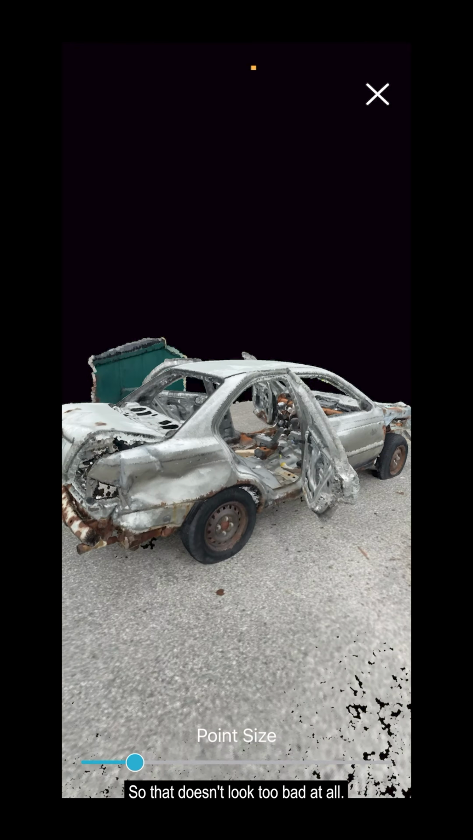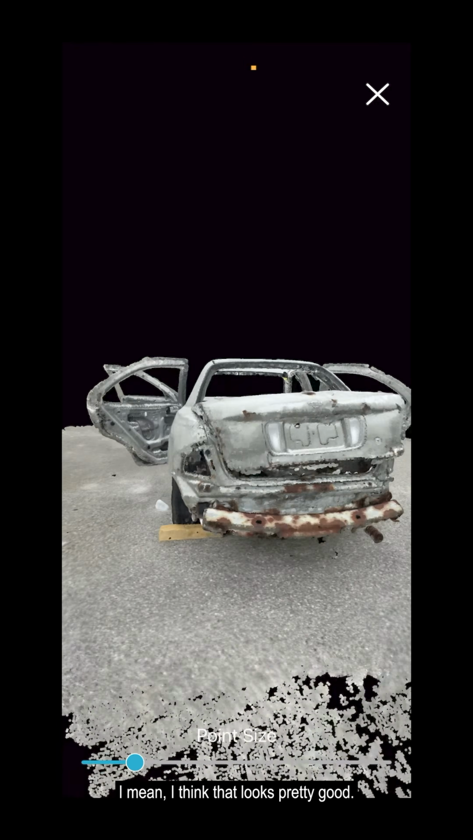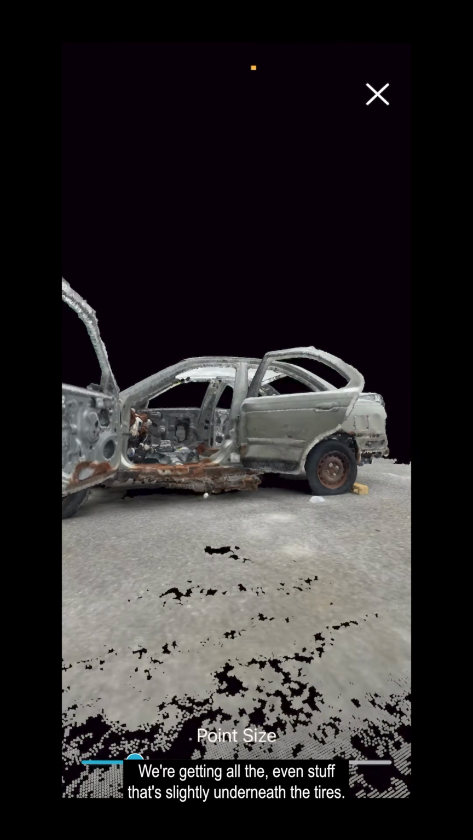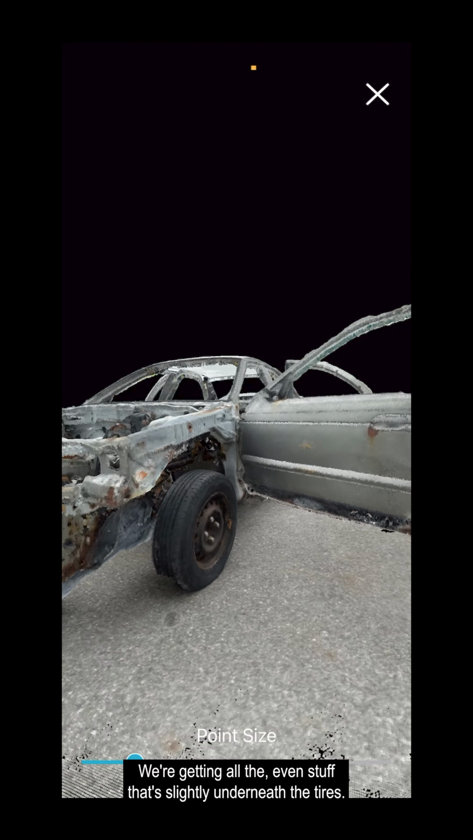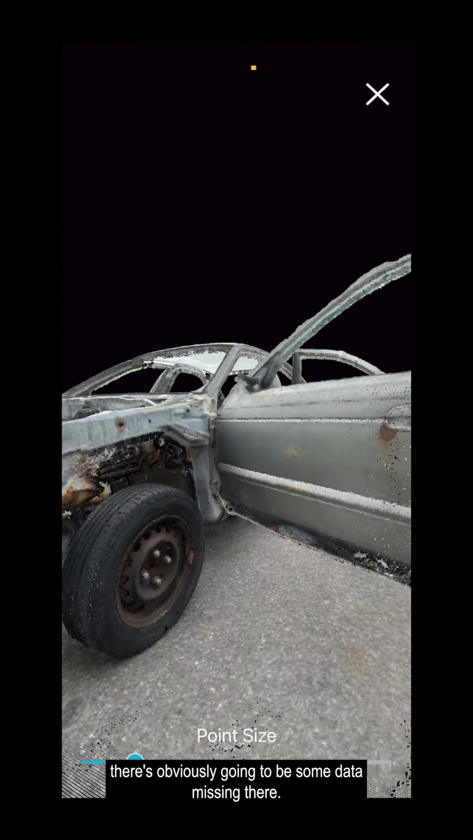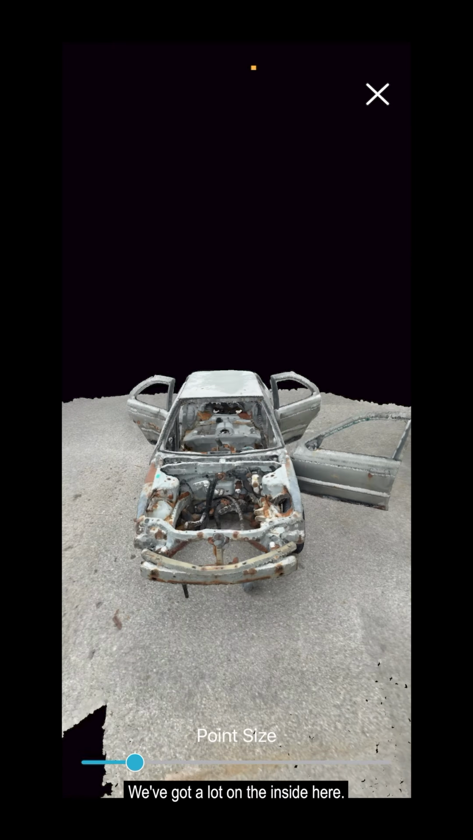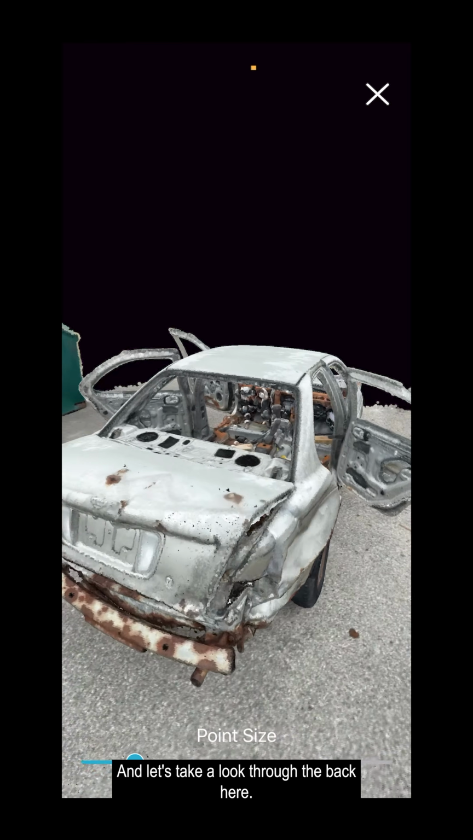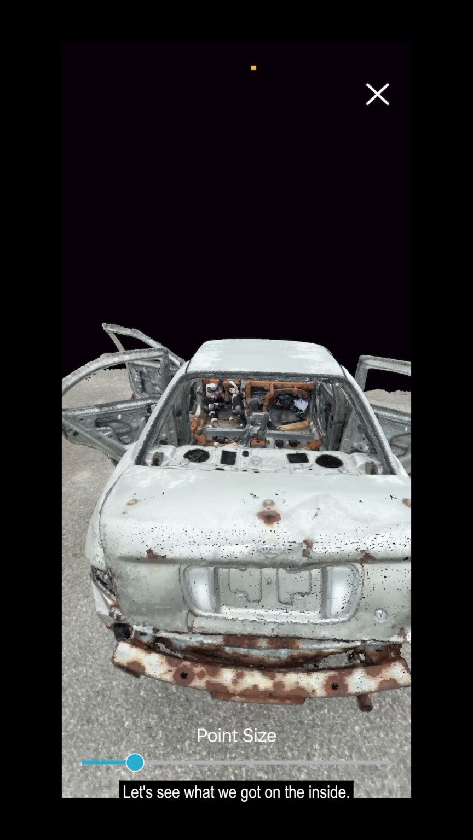So that doesn't look too bad at all. I mean, I think that looks pretty good. Looks very thorough. You can see we're getting the doors. We're getting all the even stuff that's slightly underneath the tires. Okay, so now, of course, if you go really low, there's obviously going to be some data missing there. But we've got a lot there. We've got a lot on the inside here that looks pretty good. And let's take a look through the back here. Let's see what we got on the inside.